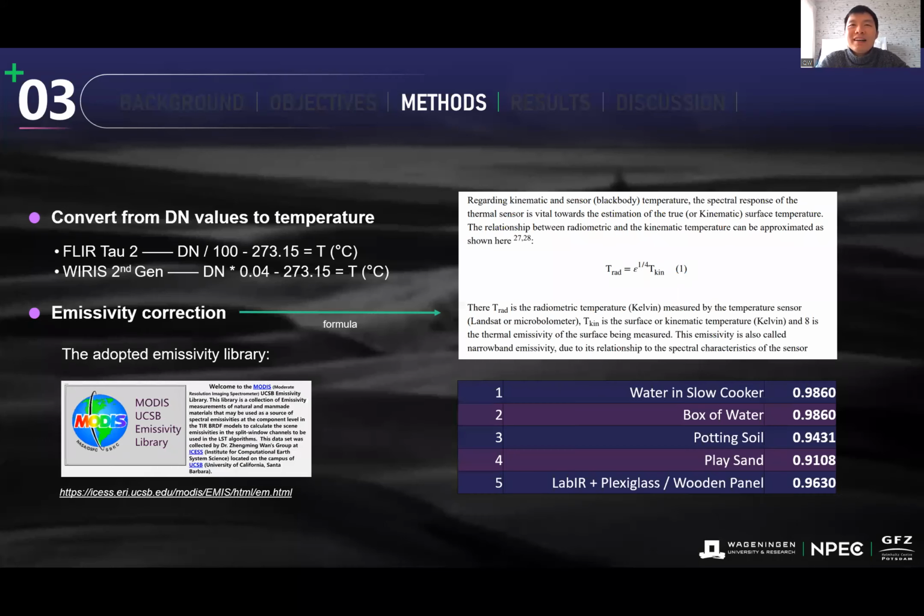And next, on this slide, I can introduce some basic information regarding how I convert the original temperature readings from the thermal cameras to the calibrated temperature readings to be actually used for analysis.